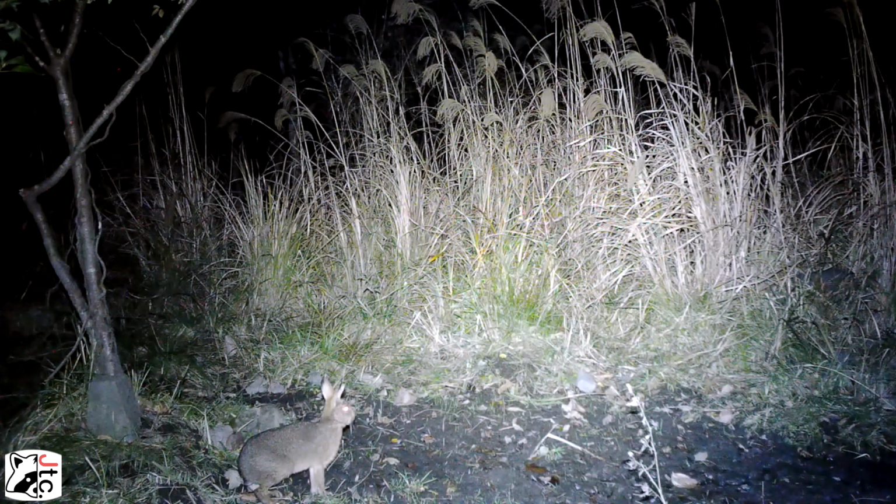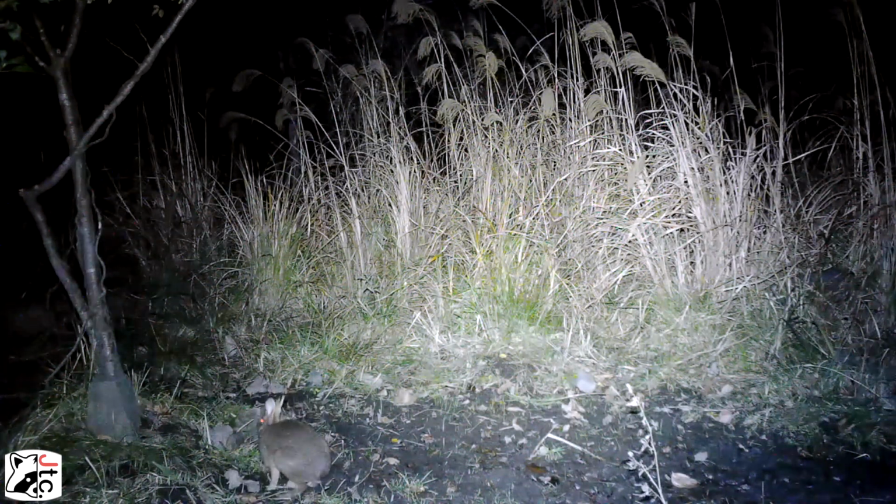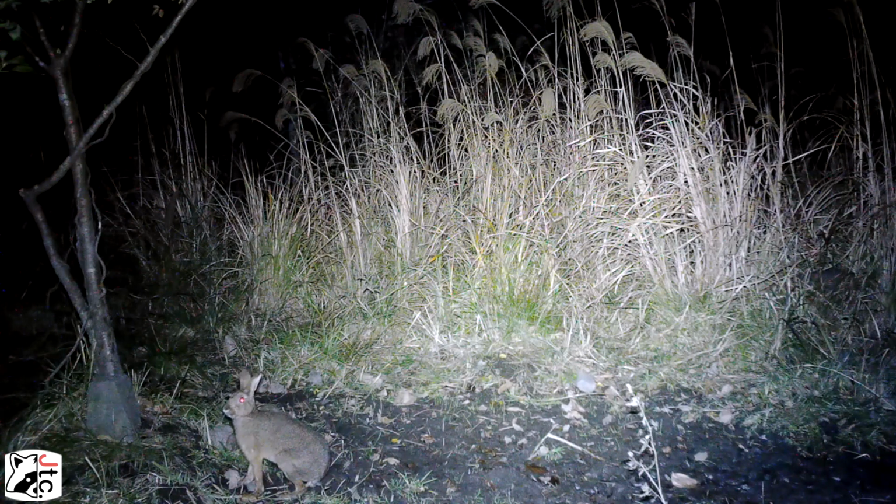All right, here we just have a quick quiet rabbit, a little quiet bunny rabbit, just kind of hanging out there. It's a Japanese hare, I would imagine. Being very cautious. Doesn't mind the bright light too much. I think he kind of skits off here in a little bit. Something startles him.